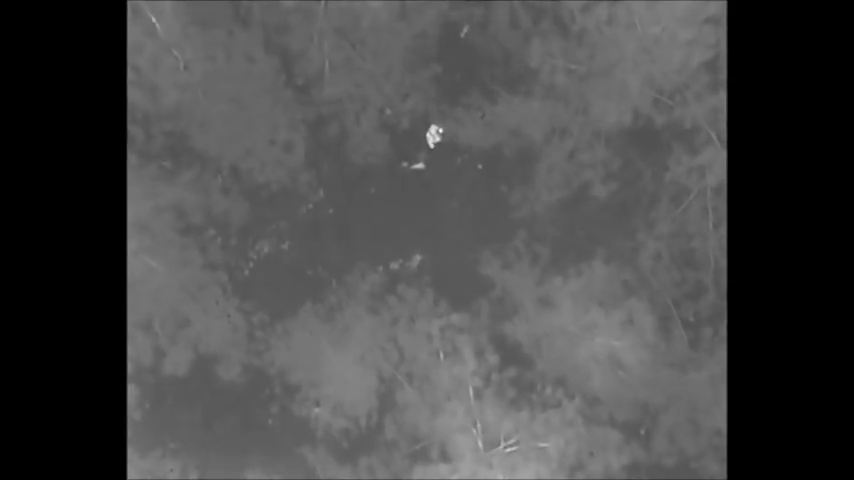I'm looking at the counter now. It's like 10 minutes into the flight, maybe. From the time I did the grid search, you're looking at probably 2 or 3 minutes. And it was a long shot, but we got him. So he's got the deer to cherish.